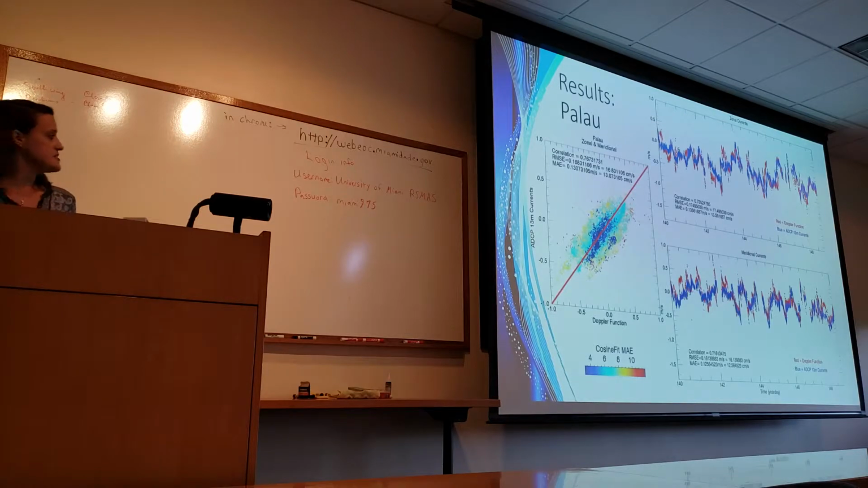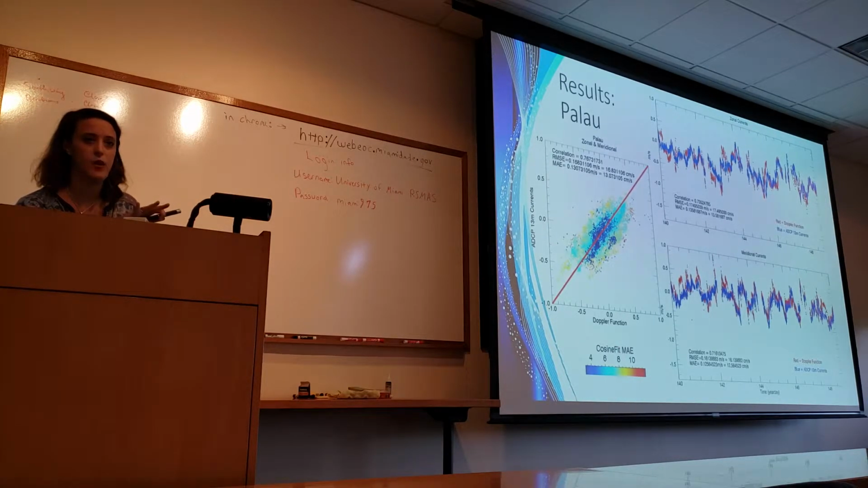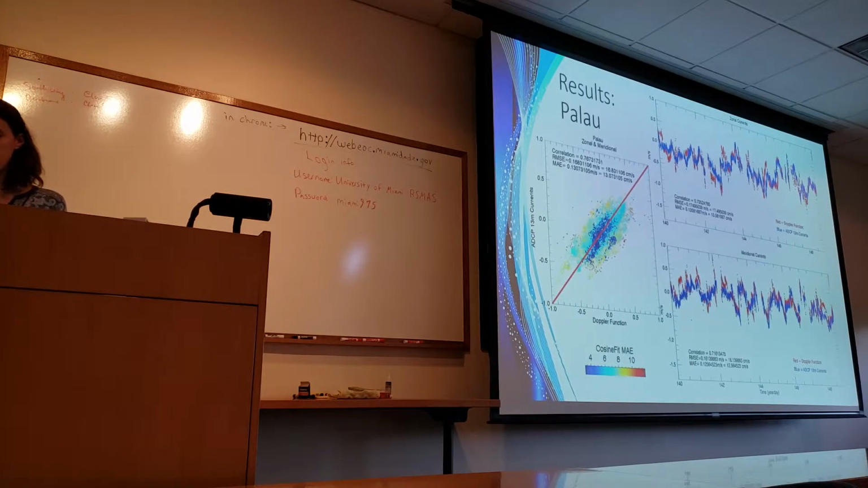And the scatter plot on the left is color-coded with respect to cosine fit mean absolute error, which is basically data quality. So really noisy data is red, and really clean data is blue. So it's great because our really clean data is close to the y=x line, and our really noisy data is not. So this is what we would expect.